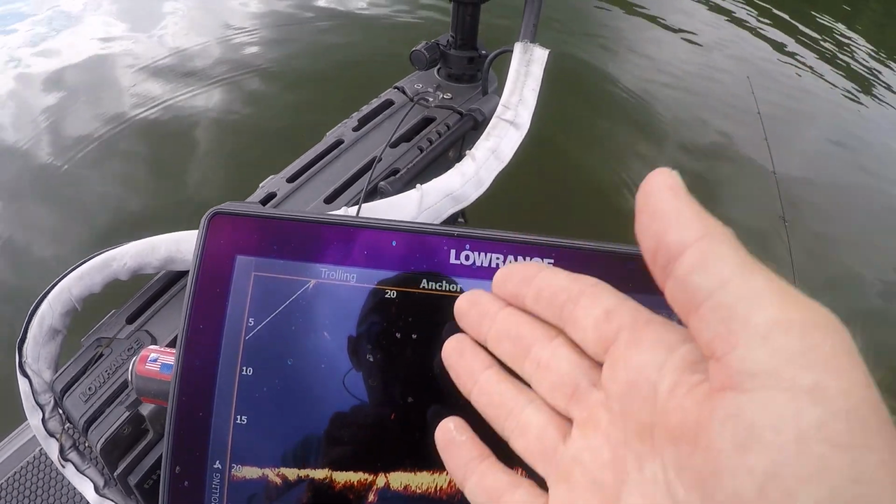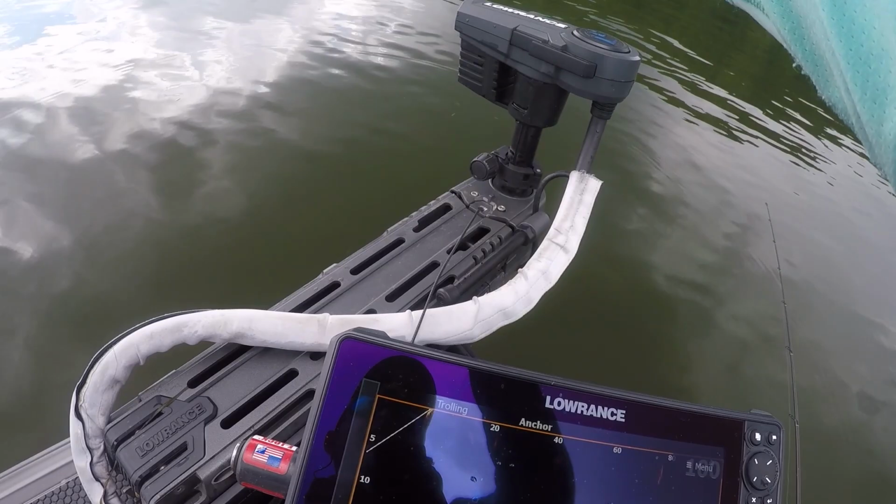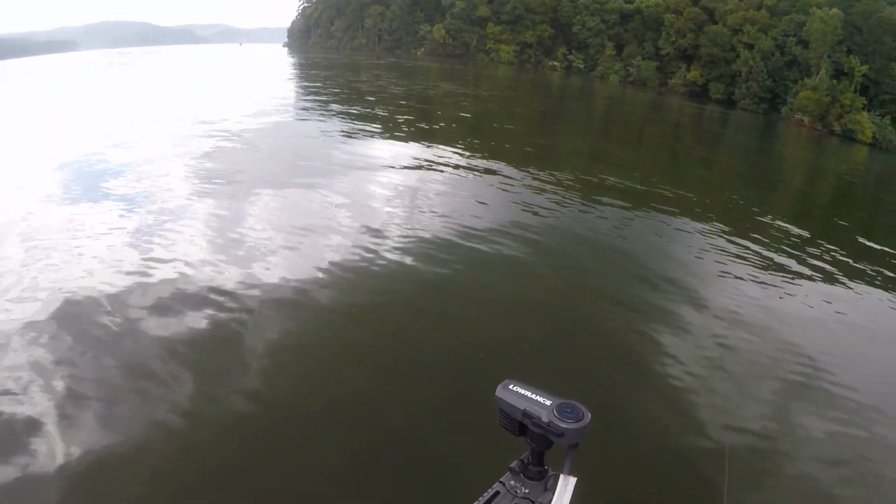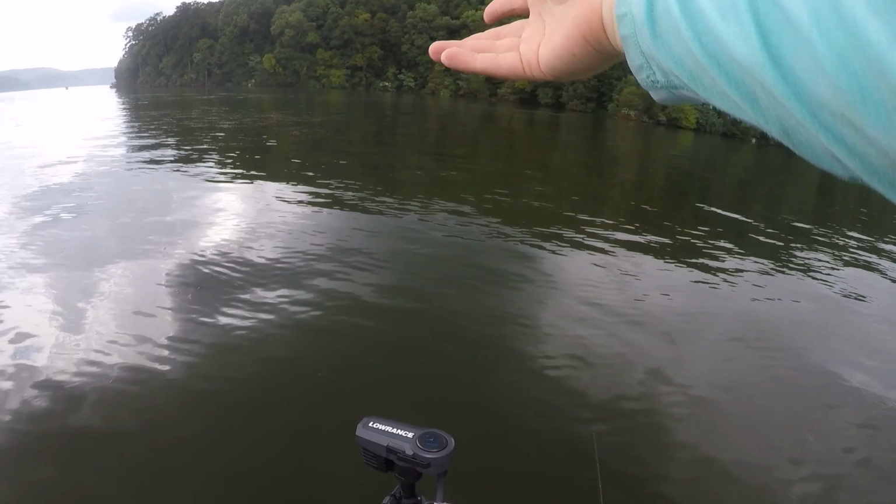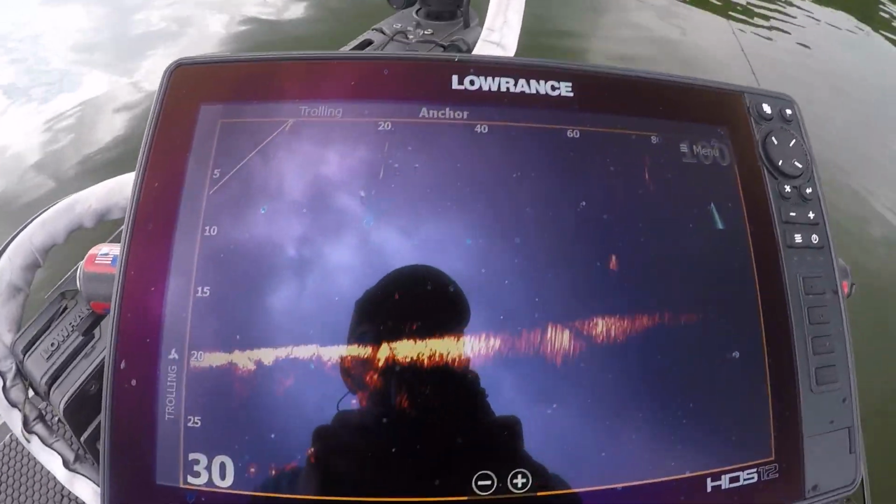So basically the way I judge 20 feet is I think about if I have my boat length in front of me, how far away 20 feet is. This boat's 20 feet long. How far away is the end of my motor from my cast? So 20 feet's right about out, you get the idea. Essentially you're measuring. I use my boat to measure, whatever works for you.